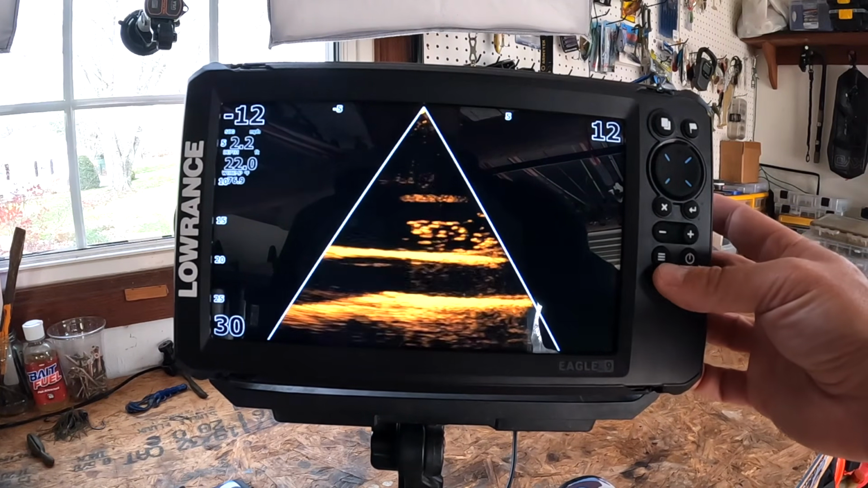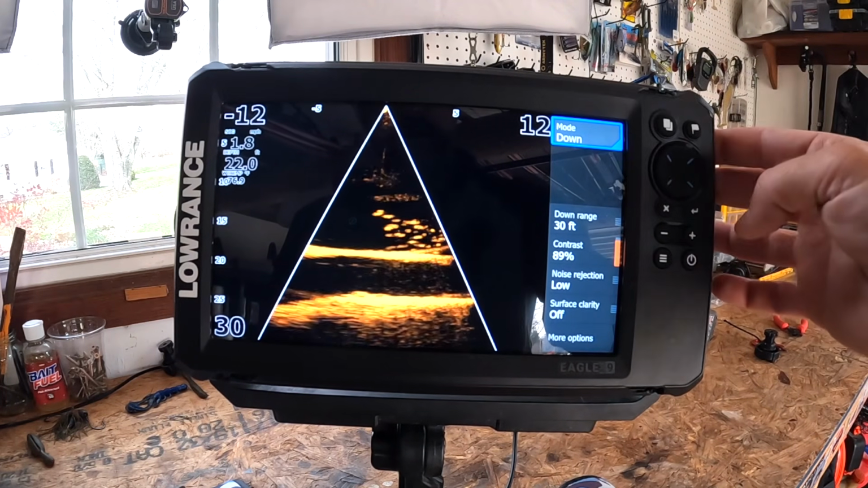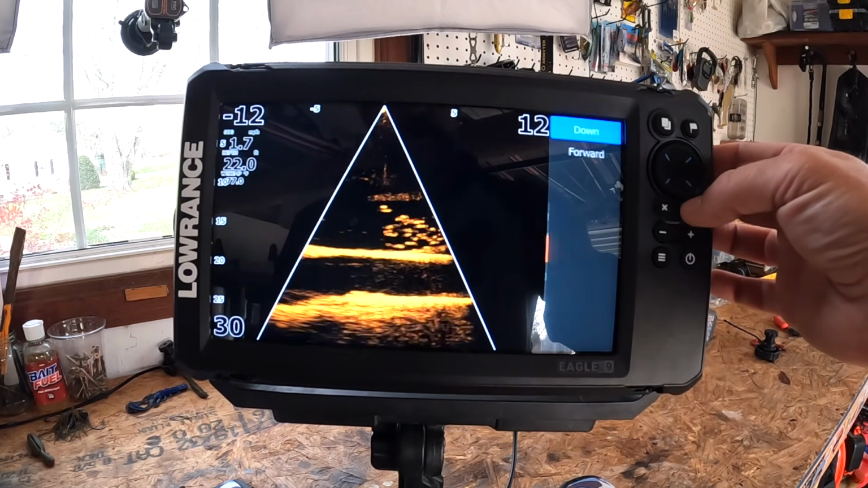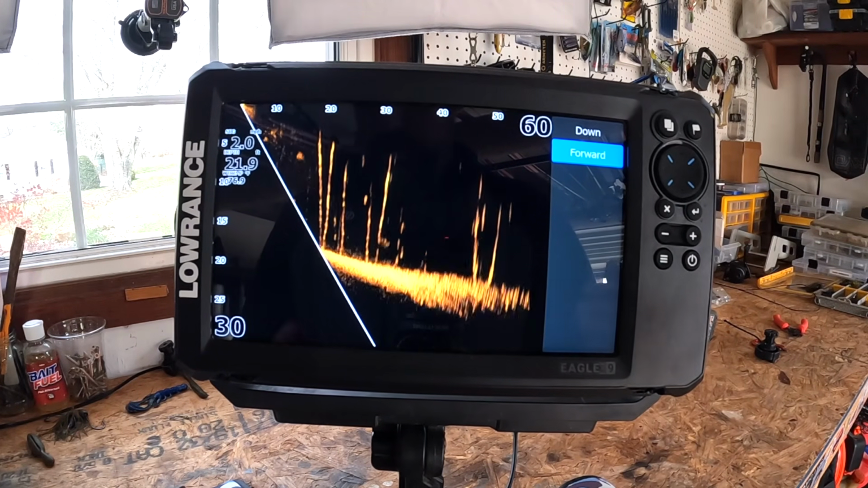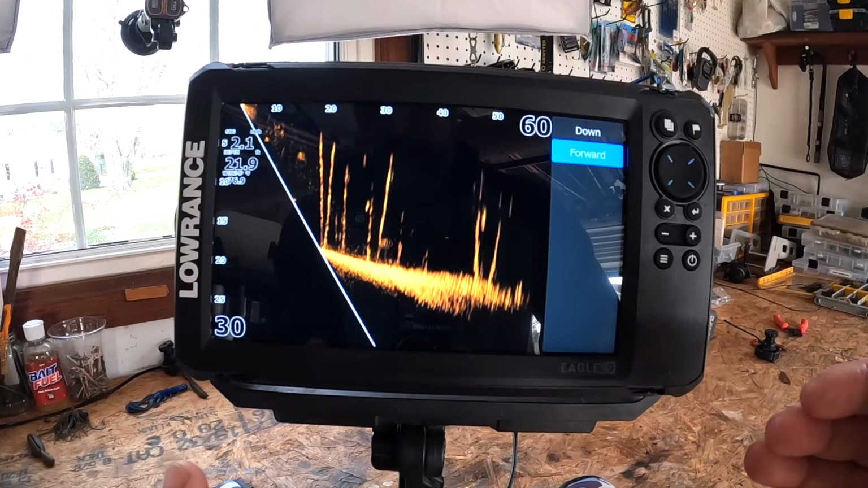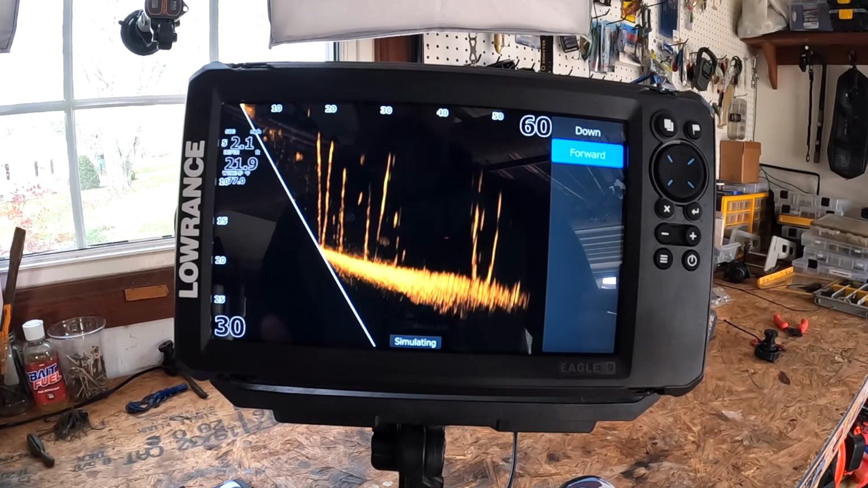However, I'm going to hit the menu button, settings button. You can go up here into the mode. And if I click enter, it's going to give me an option to go to forward mode. And forward mode is you can see structure and fish ahead of your kayak or your boat or whatever it is. Perfect for watching fish react to your lure before they ever even get close.